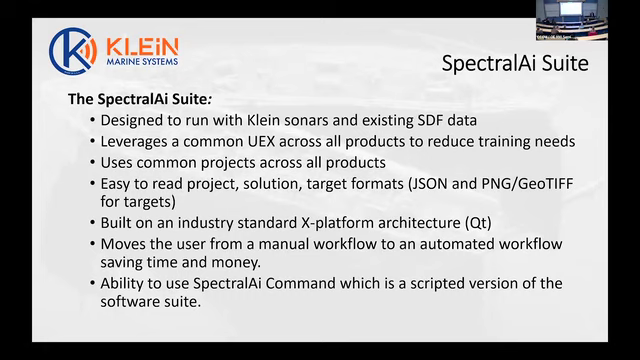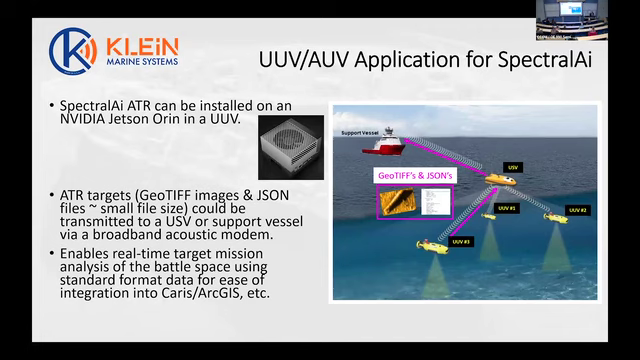These 2 packages basically move the user from a manual workflow for side scan sonar data analysis into a fully automated workflow, which is going to save you time and money. We're going to demonstrate this live to you. Also, especially for the academics around here who are very fond of scripting, we have another utility called SpectralAi Command, where you can script all of the features in the software and run it in batch mode. So it's pretty useful.